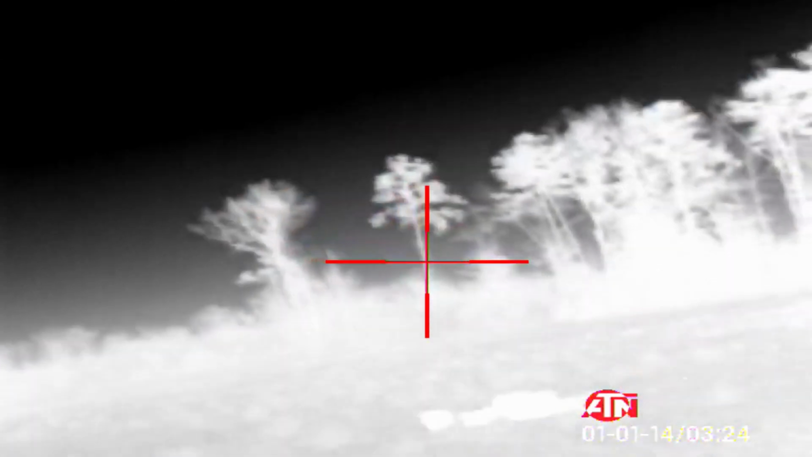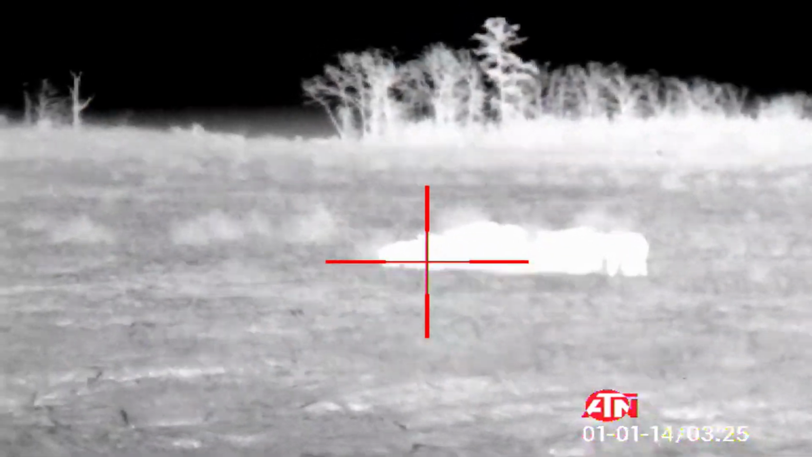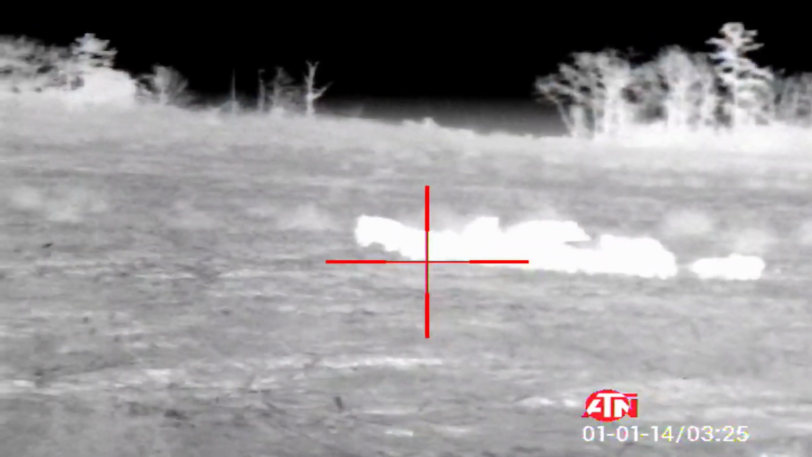All right, on this next one, you get a chance to see where it's whiting out real bad. What's happening is we had a real warm day, and then a cold front came in that night. As the heat was rising to the top, the heat was kind of setting at the horizon. So the higher you brought the scope, it would start whitening out because it was picking up the heat signature from the air temperature, and it was hard to see.